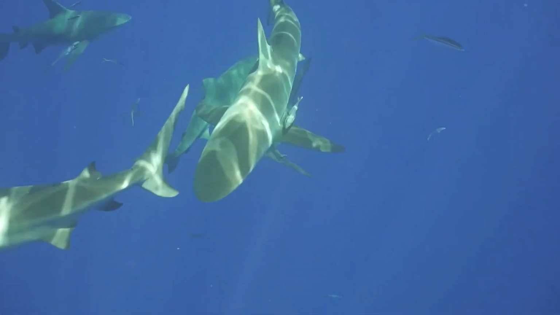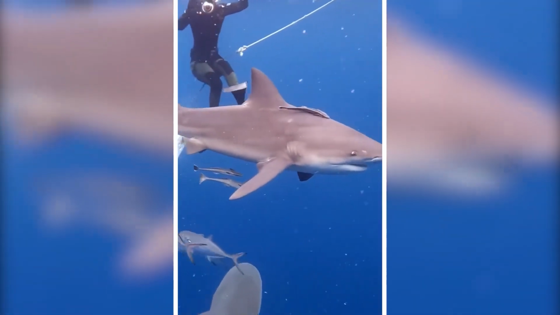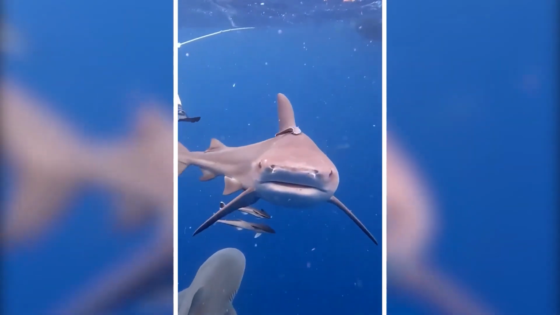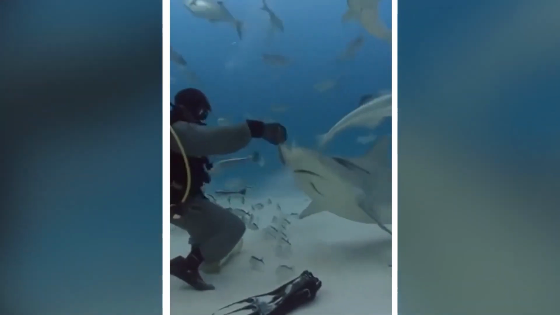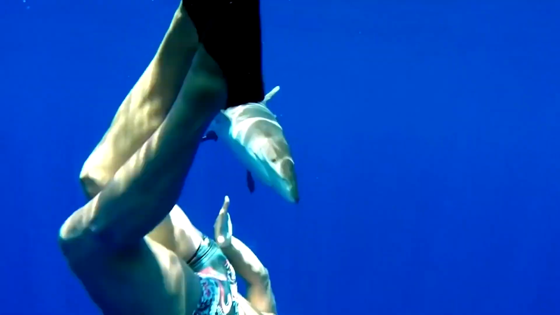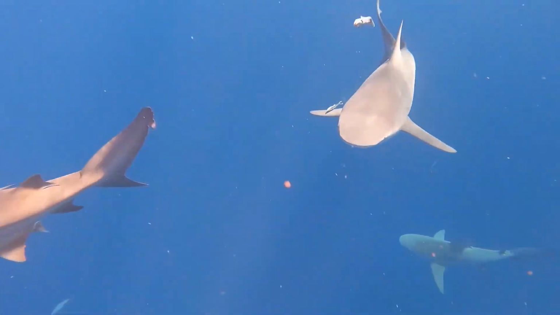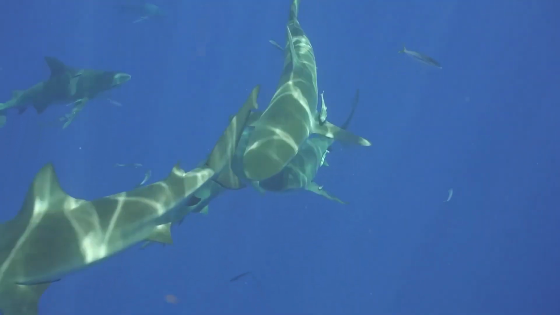It lurks in the shadows, waiting for its next prey to come into view. And when it does, it strikes with a ferocity that is unmatched. So, the next time you venture into the murky waters, be on the lookout for the bull shark, for it is a creature of mystery and danger, lurking just beneath the surface, waiting for its next victim to cross its path.